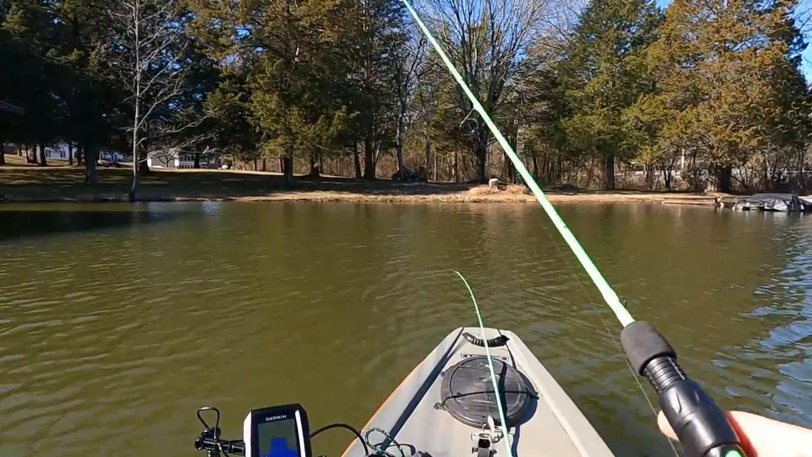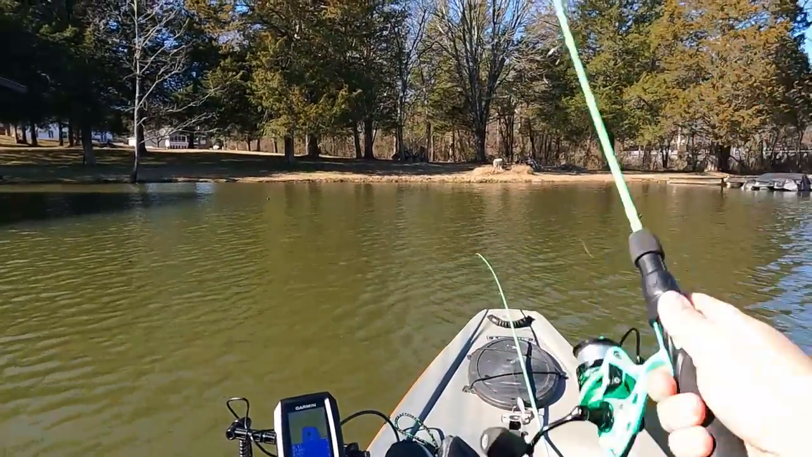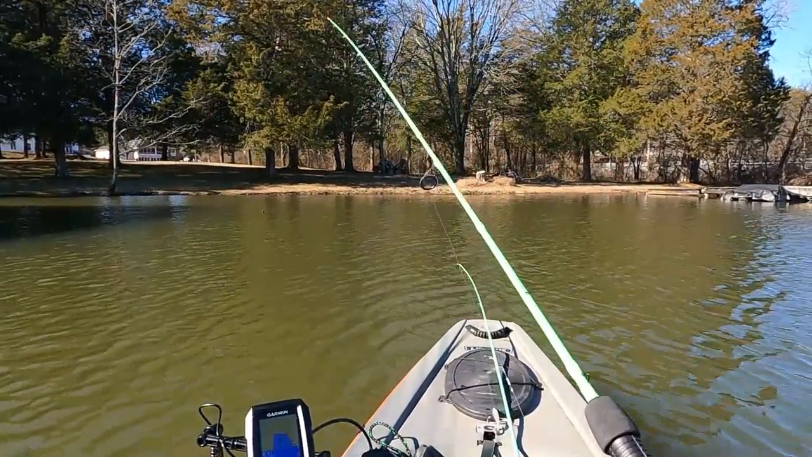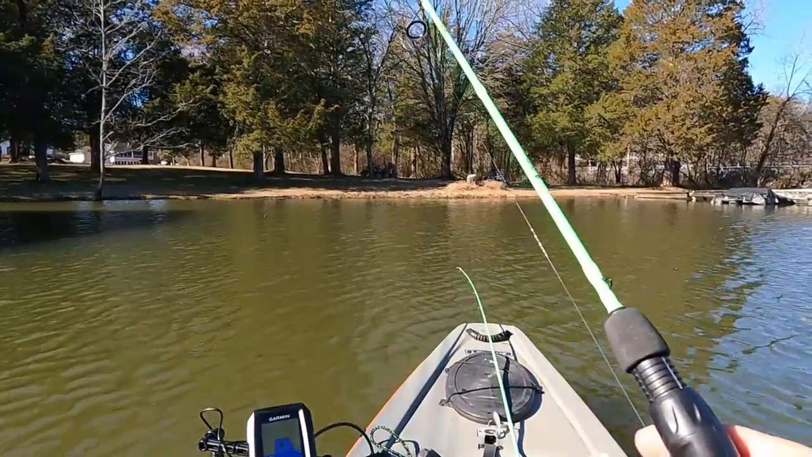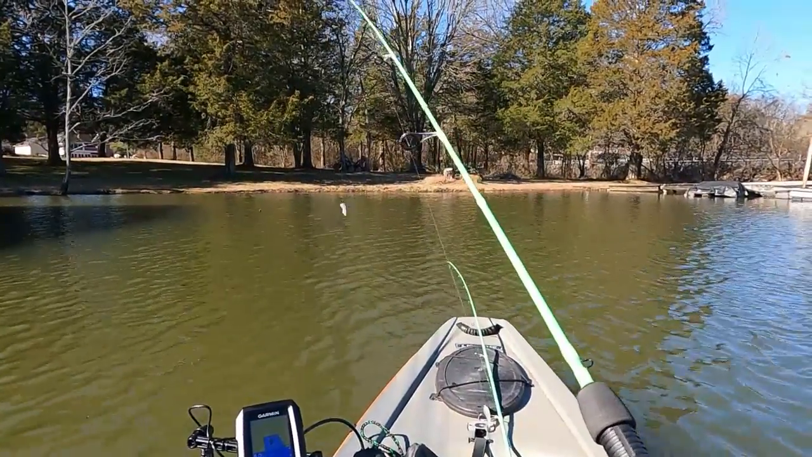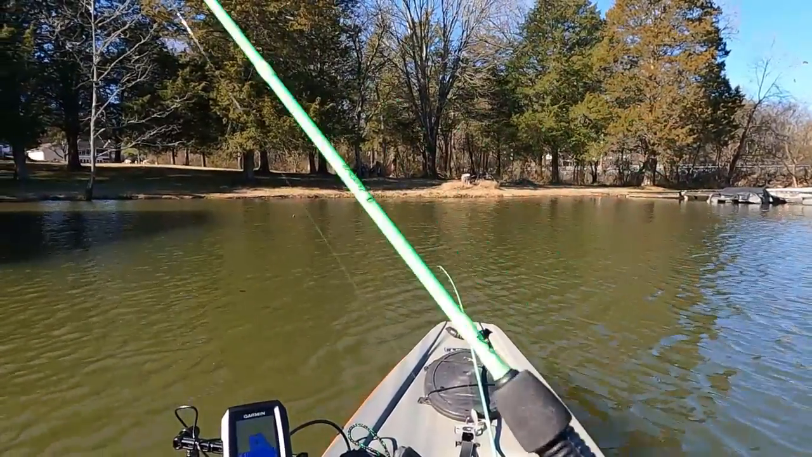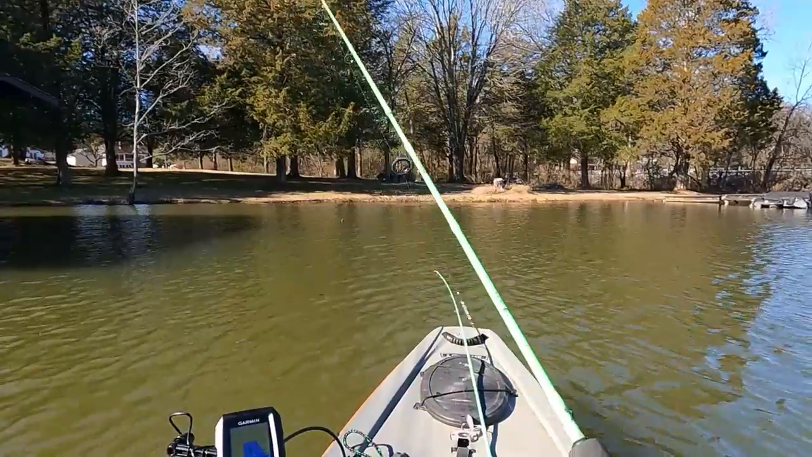There we go. Oh, I got some hits. Had some hits. Back in there. Probably a skipjack, but never know. Man. Might be yellow bass or white bass. Of course, I'm in the wind now, so some of the hard part is getting them before I get blown off.